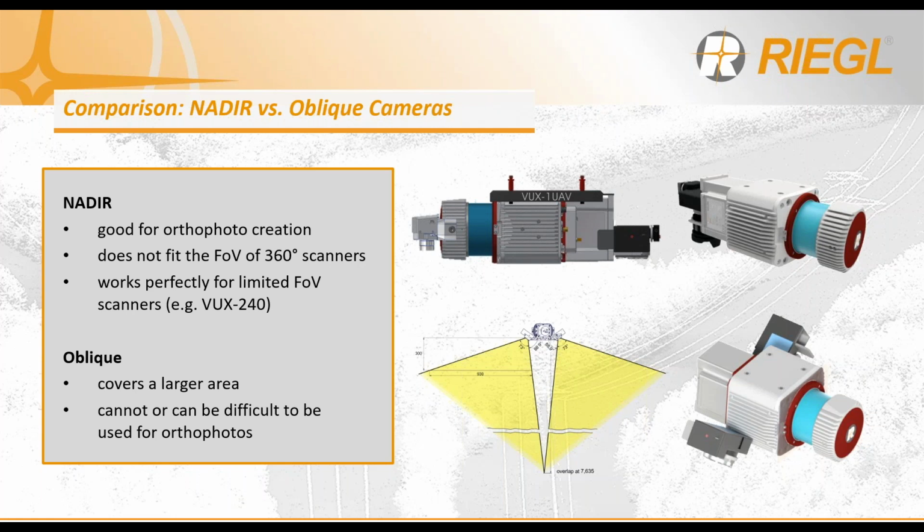Alternately, for an oblique orientation camera configuration, with the merger of the 2 cameras, this offers a larger swath and increases the effective area of coverage of the camera images, which therefore means that you have a more efficient workflow for your data colorization. However, because of the oblique orientation of the cameras, it may be a little more difficult when creating those orthophoto mosaics. Depends on what you're looking for, and something to take into consideration.